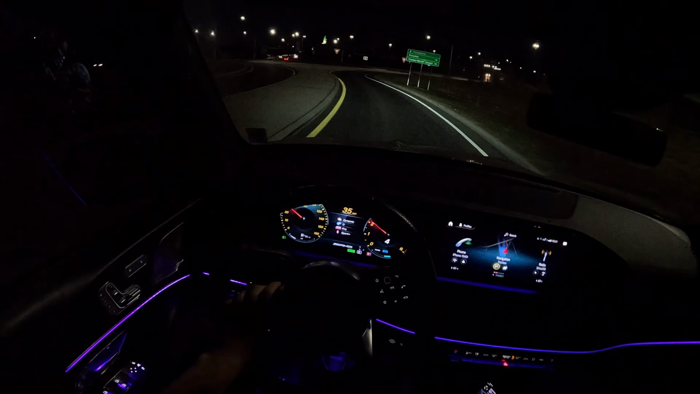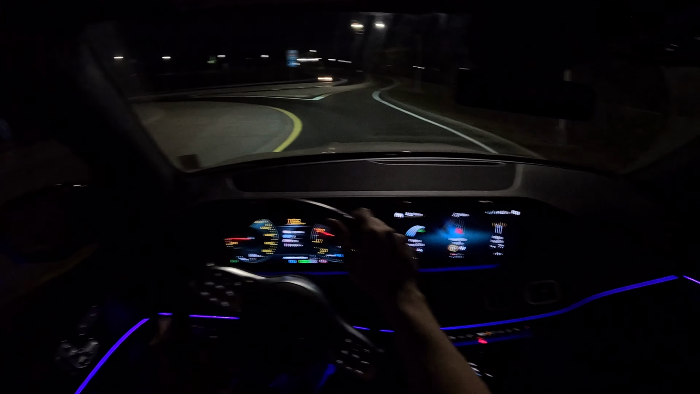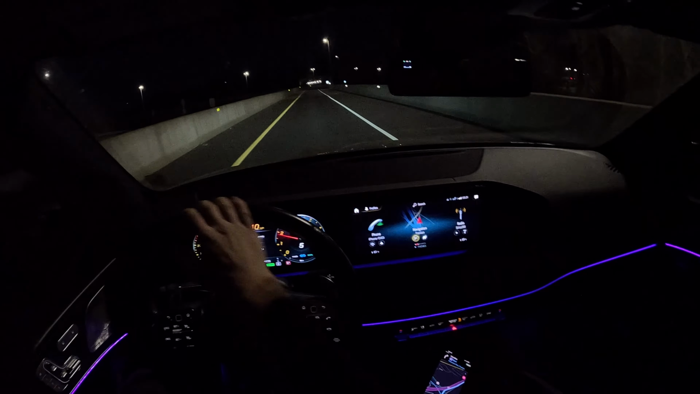And I just think Mercedes does way too much with the SUV trims. I just think that they need to simplify things and narrow it down, kind of meet in the middle at a certain price point.